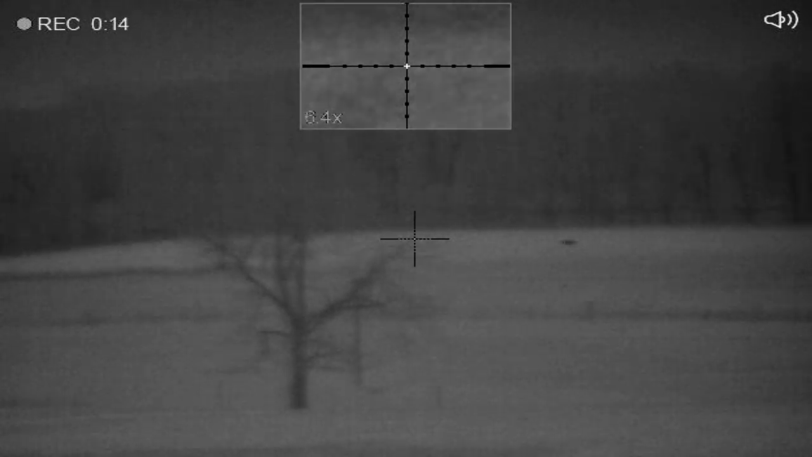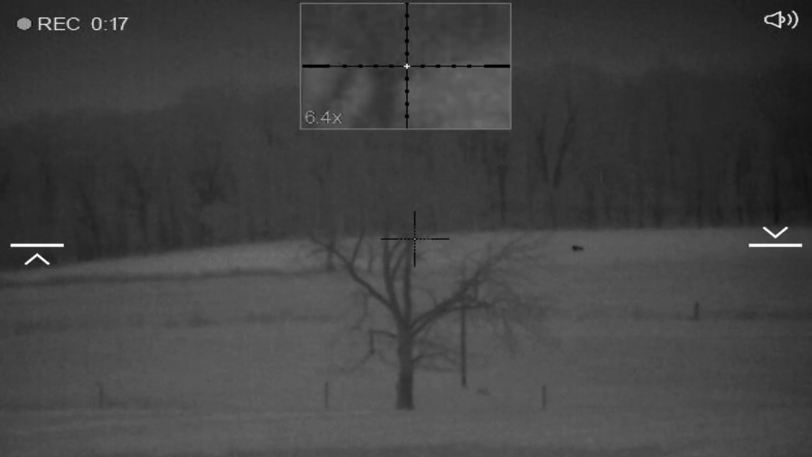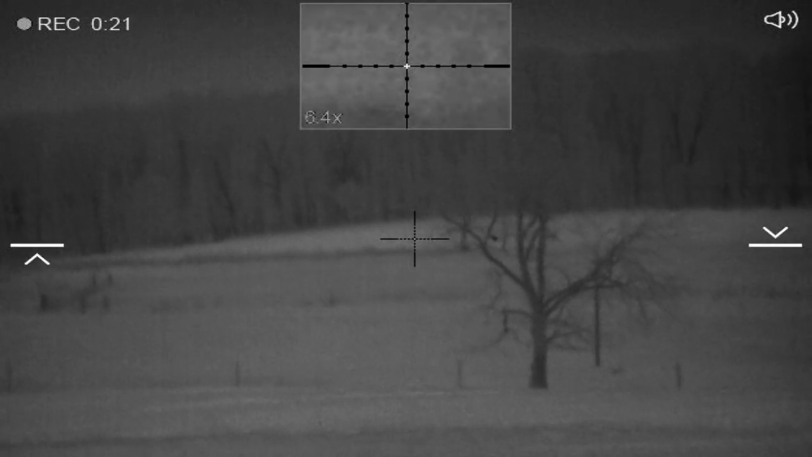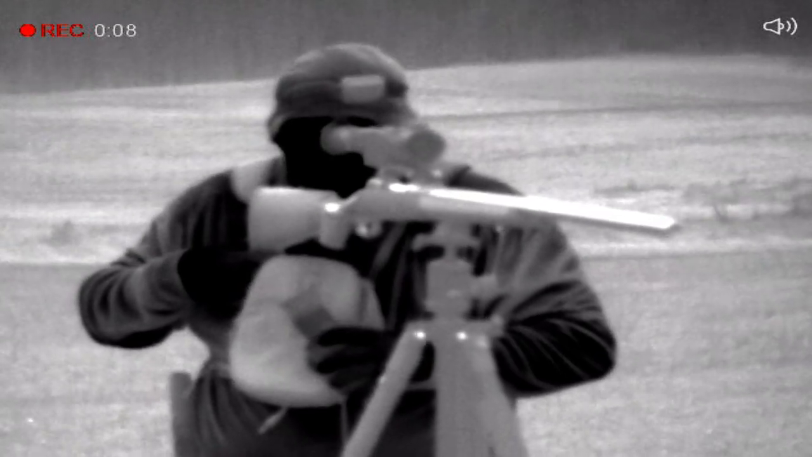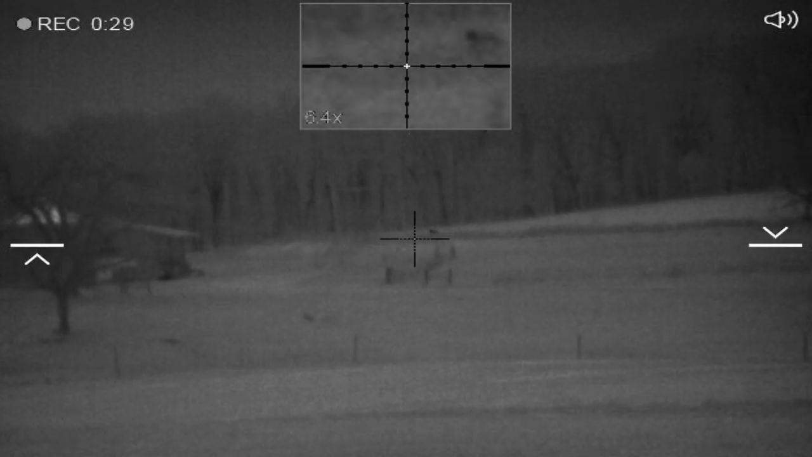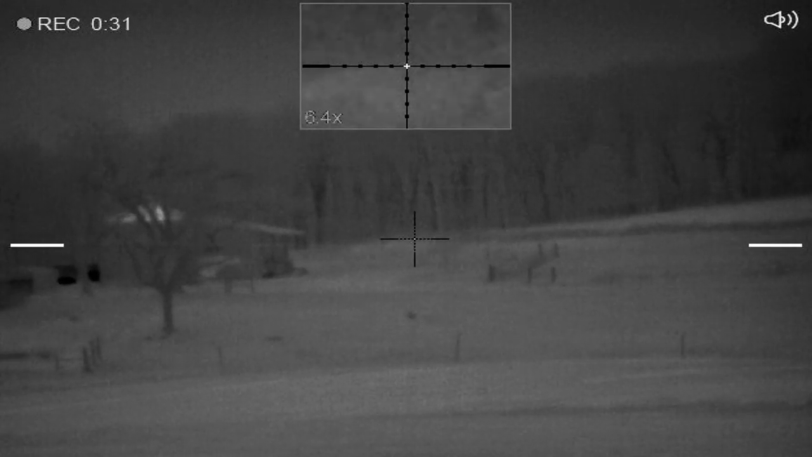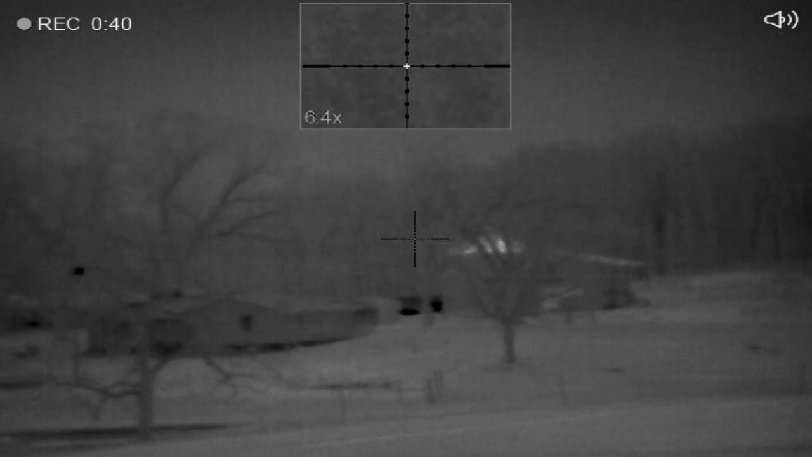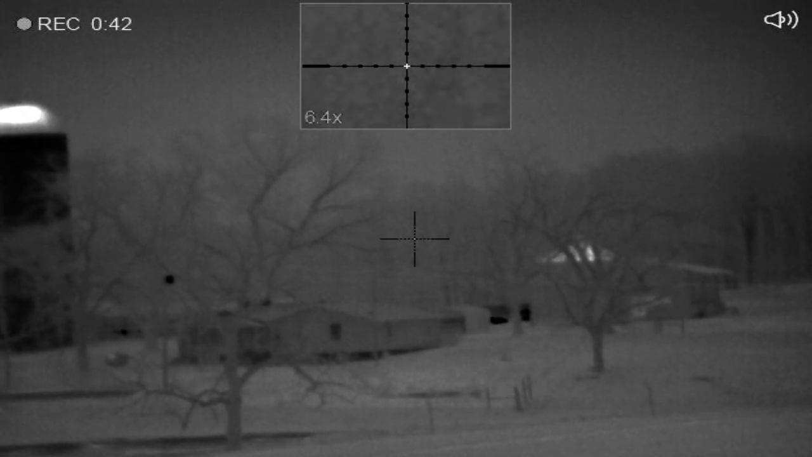I caught just a little bit of the video of this coyote coming across the field at a long distance. More so, I wanted to show him up closer, but he came so far away I could not believe it. I wasn't able to capture the audio from this big male, but he answered me instantly. He's at an estimated 1,500 yards away. I can see him in the thermal over at the edge of the woods, and he is howling back constantly.